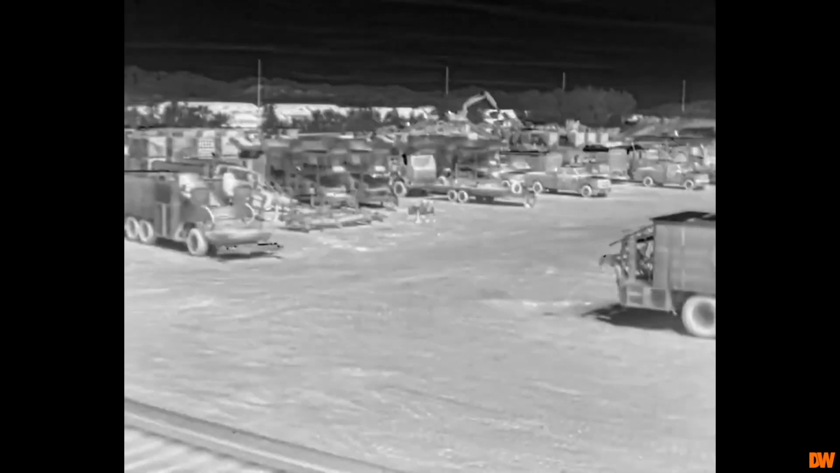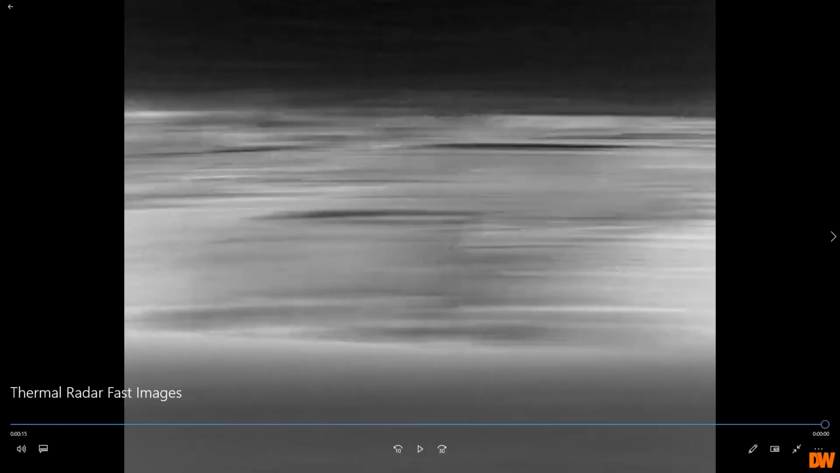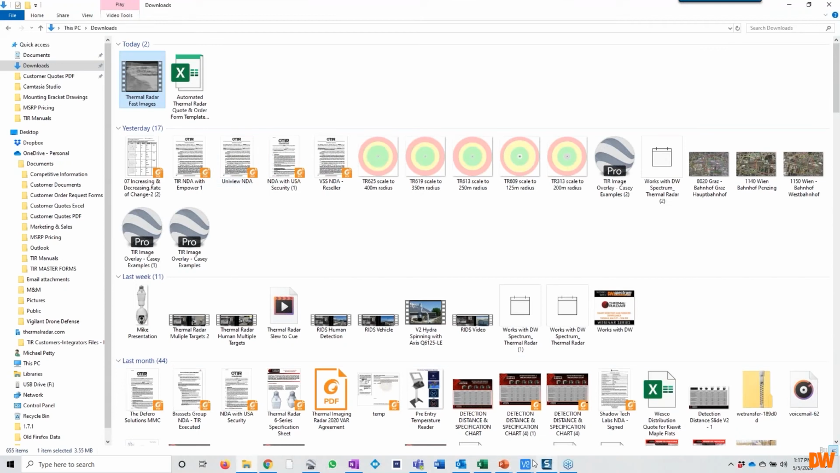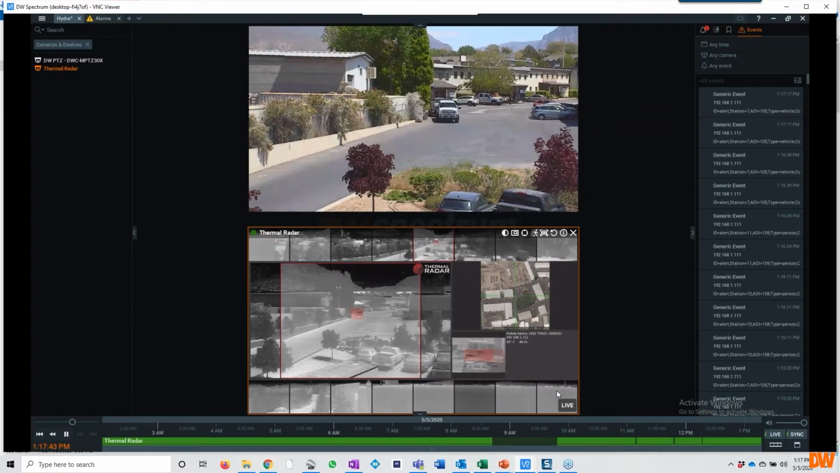This is how we're calculating the analytics. It might make you a little dizzy watching it, but that's how fast the unit is spinning to do that full rotation and be able to do what we do. And then we assemble it in the thermal radar and give you the RTSP stream.